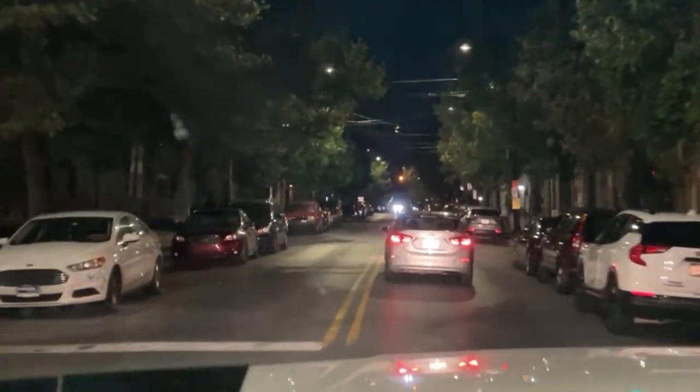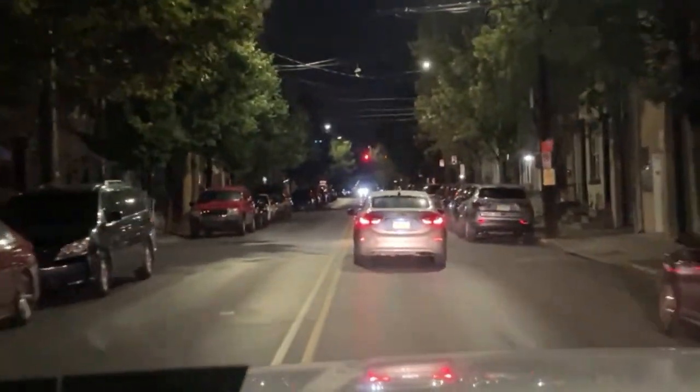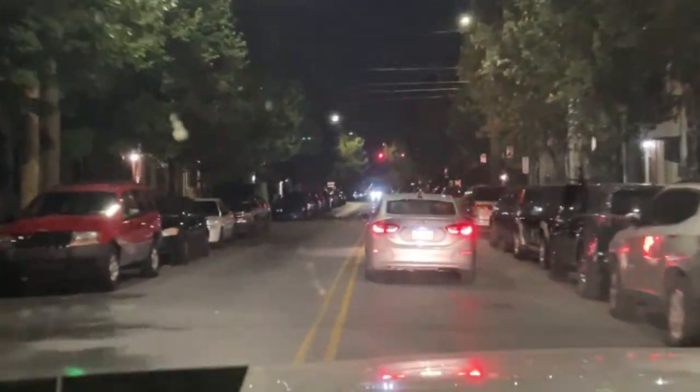Shit, I thought that car was going to run the red light. See, you got to watch, man. When I slammed my brake, I went for my brake because I thought the car coming down 7th Street was going to blow the red light.